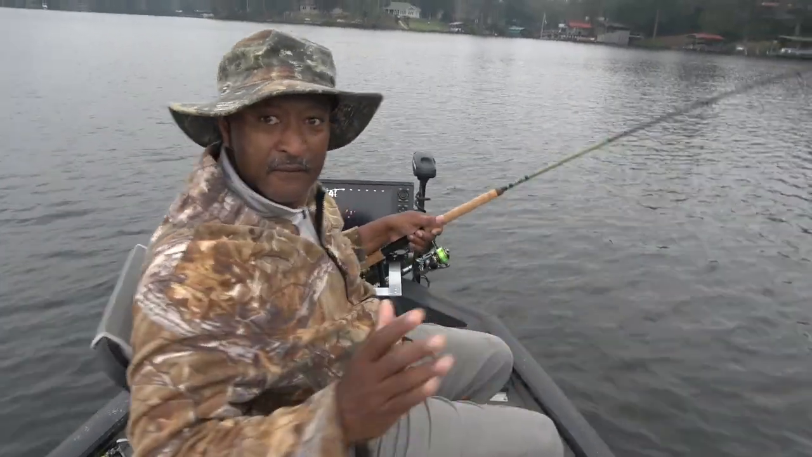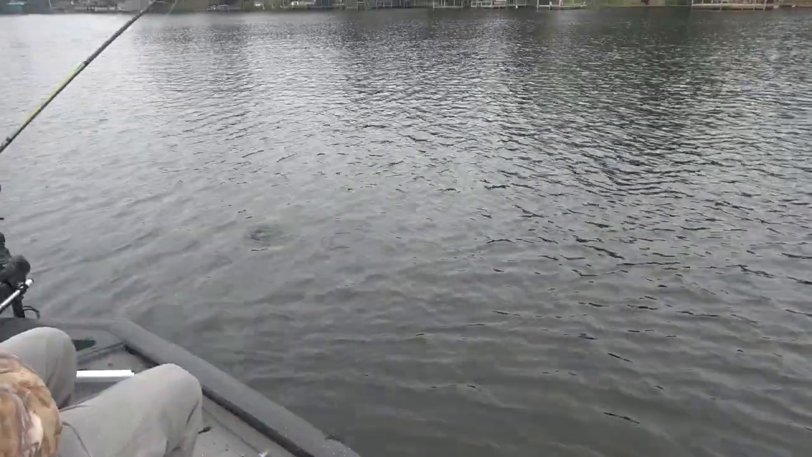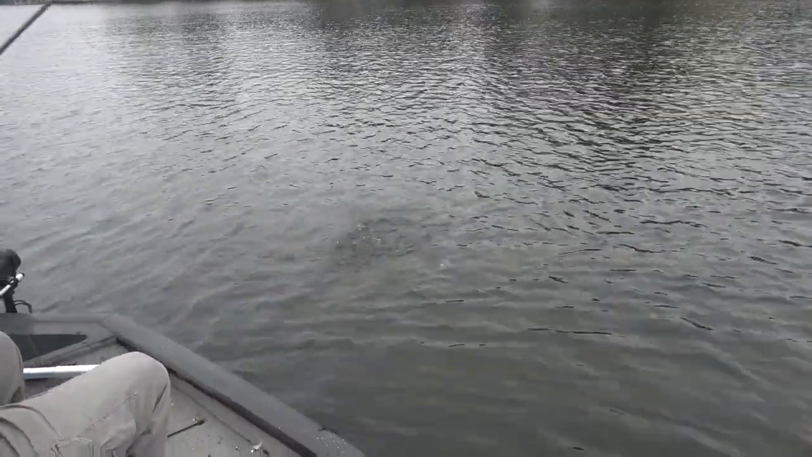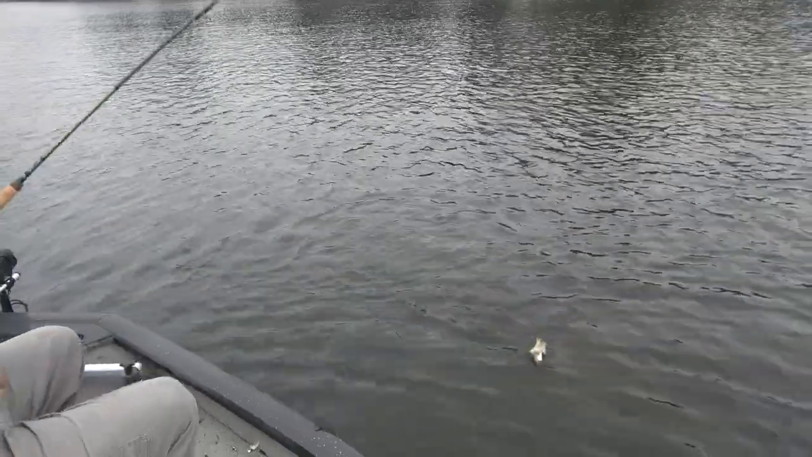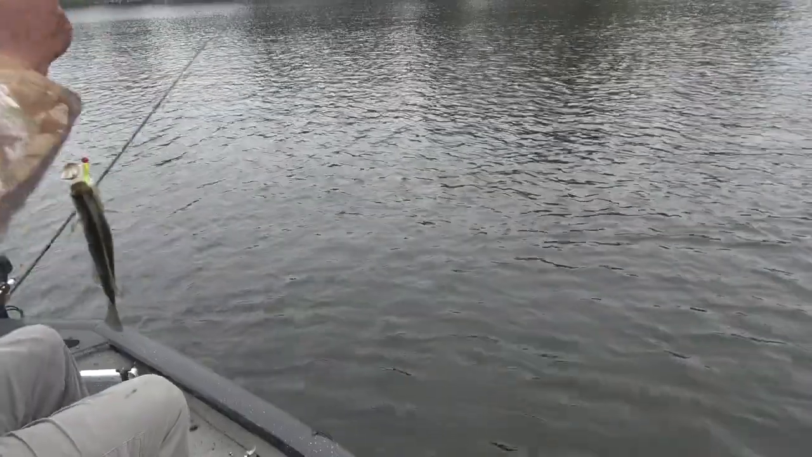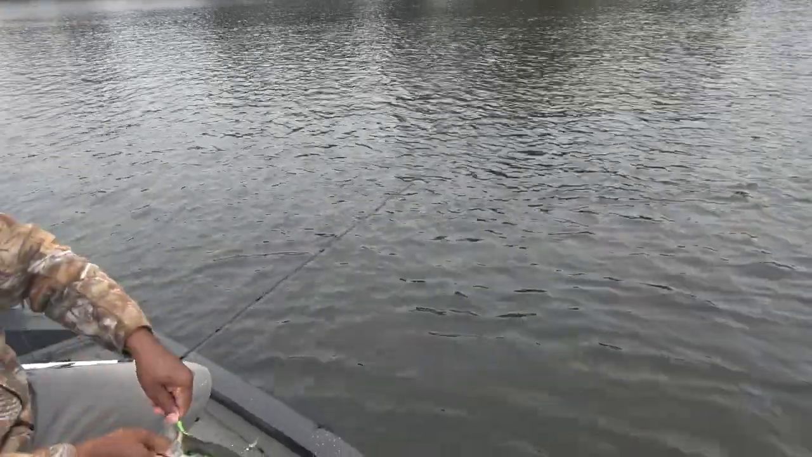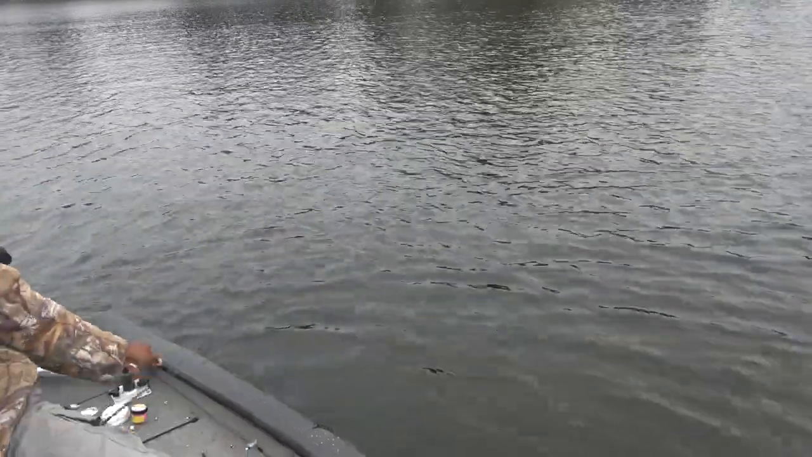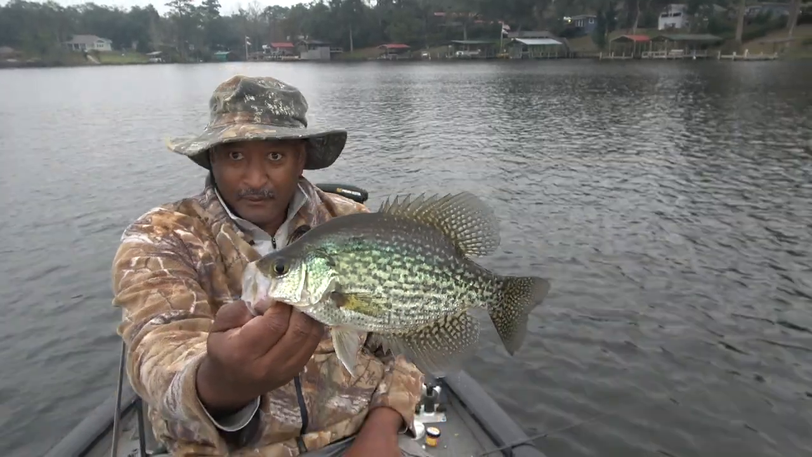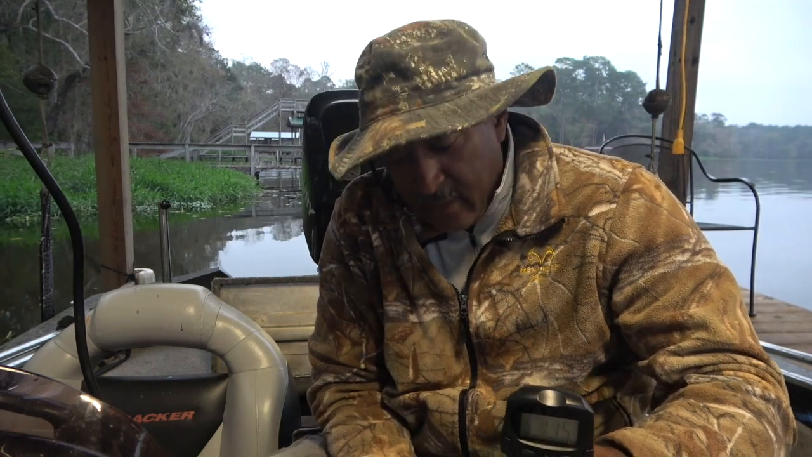I mean, these things are fighting like big bass out here. I mean, look at this. Just watch this. They're fighting like big monster bass. Look at that. That's a nice fish, folks. That's a nice fish.